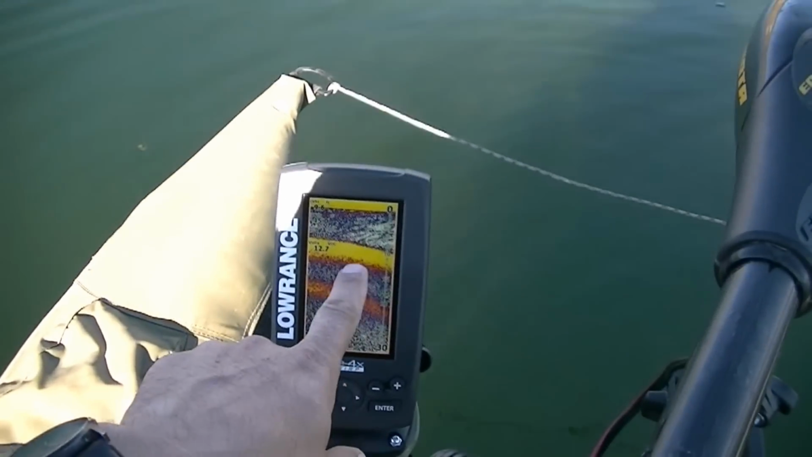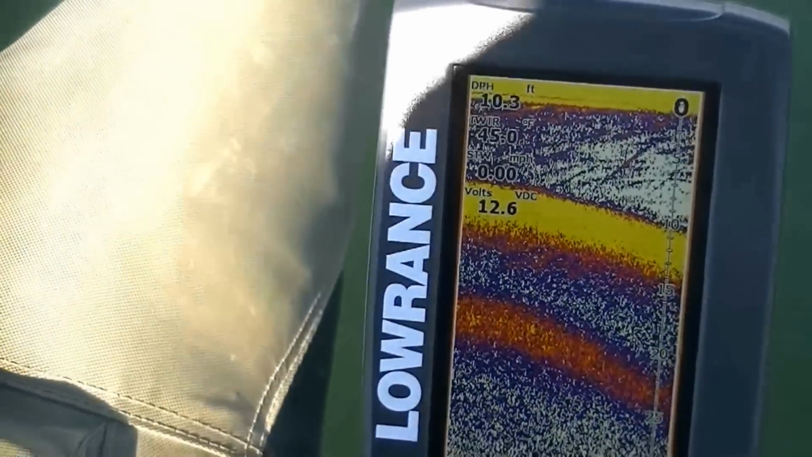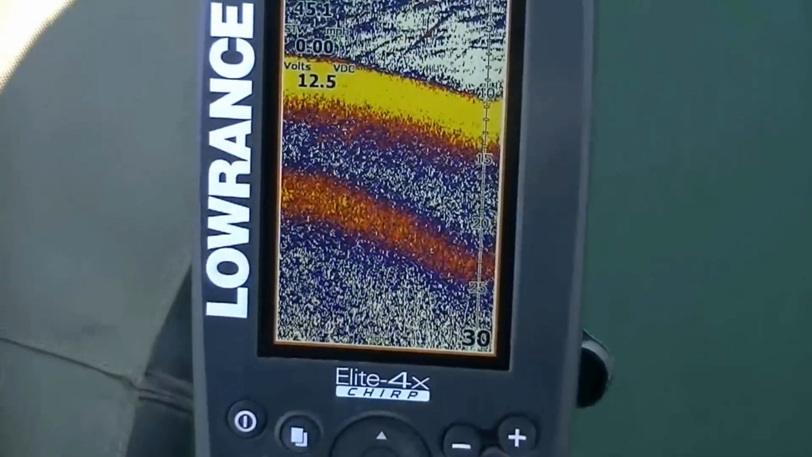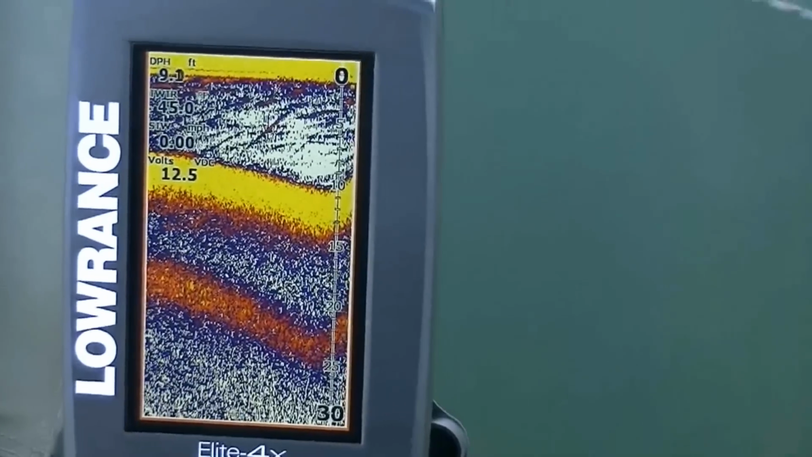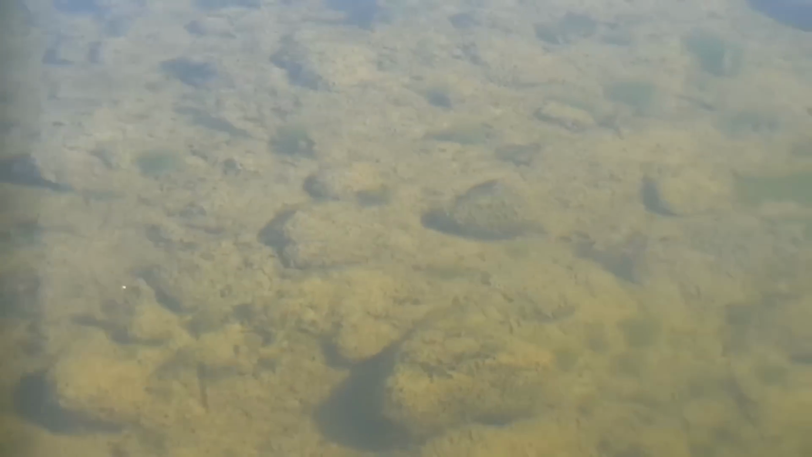You can see here that we are pretty shallow, and I like to keep my screen pretty sensitive, so you see a lot of stuff on there. You can see even underwater here how we're pulling up to this hump. You can see the rocks down here. We're literally just a few feet from the ground right here.